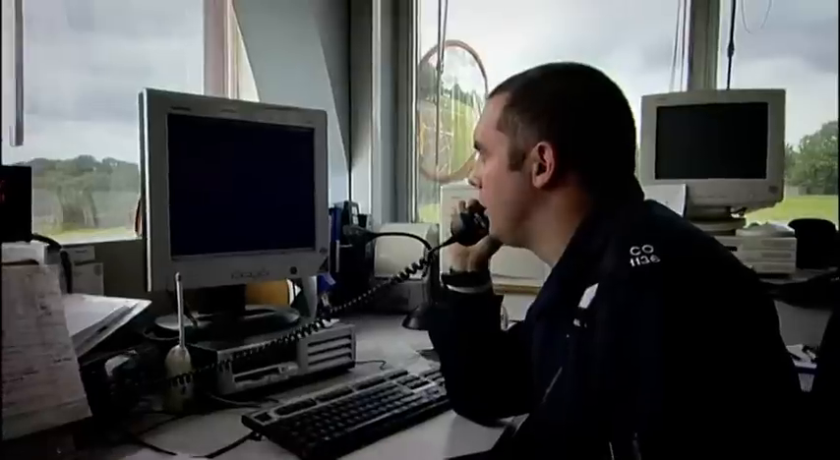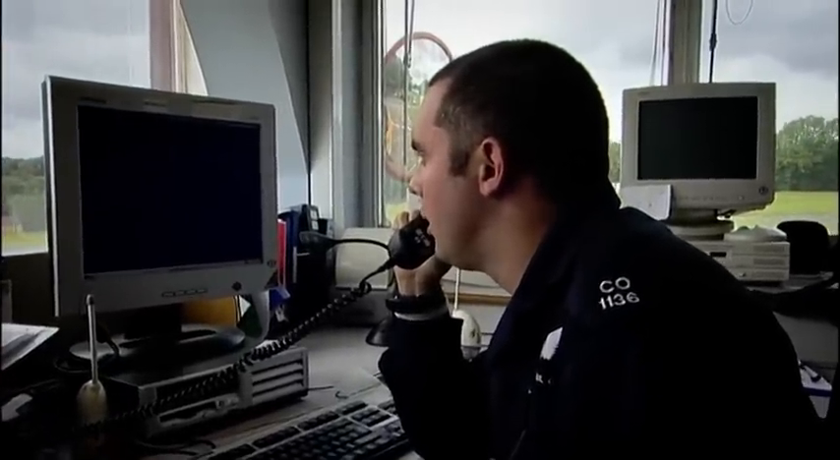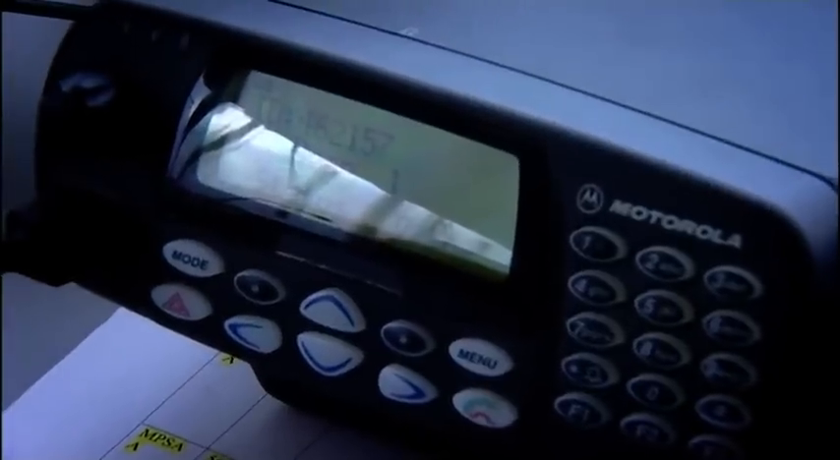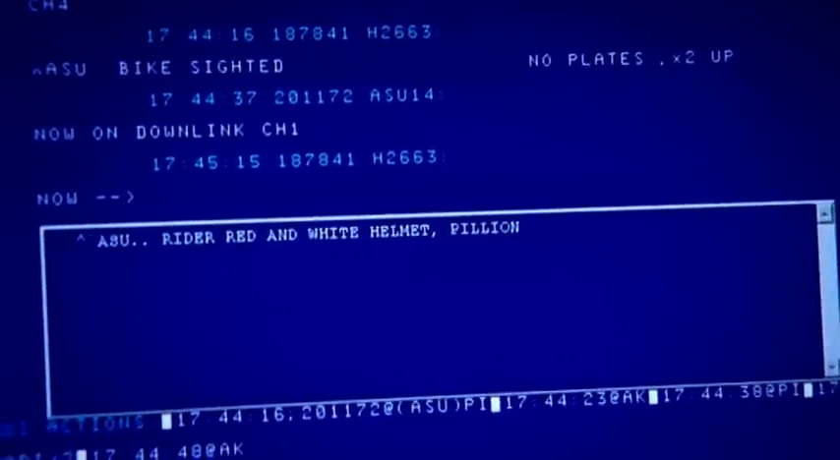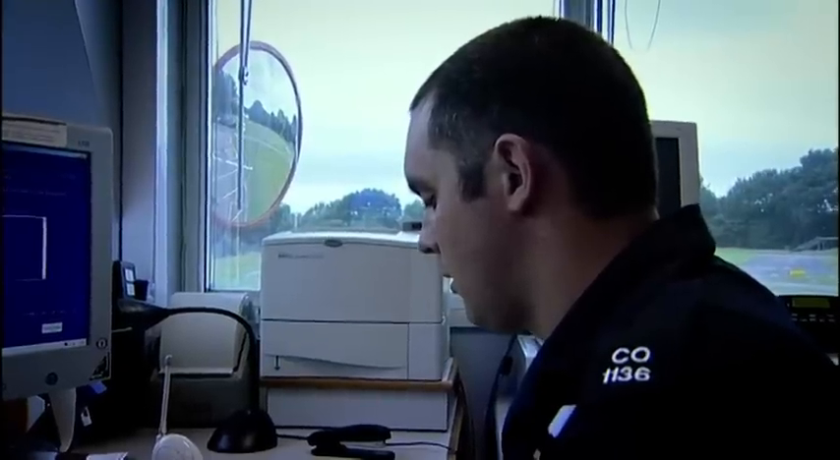99 Lima, we've been asked to go to Elephant Castle, page 162. One of them is PC Cole. Today, his feet are firmly on the ground, working the control tower, waiting for two-wheel terrors. With a number of bikes in the park area. However, we're looking for a motorcycle, no rear index plate.